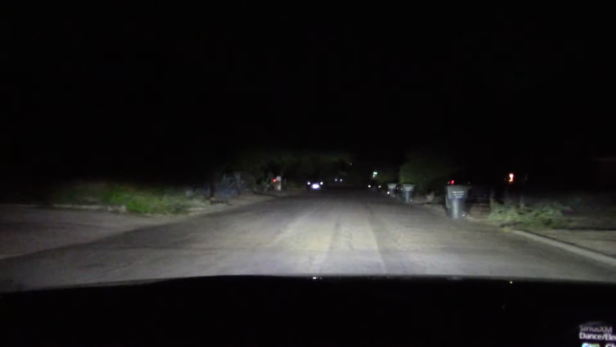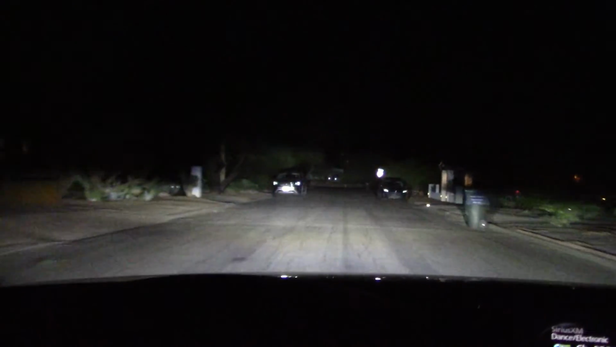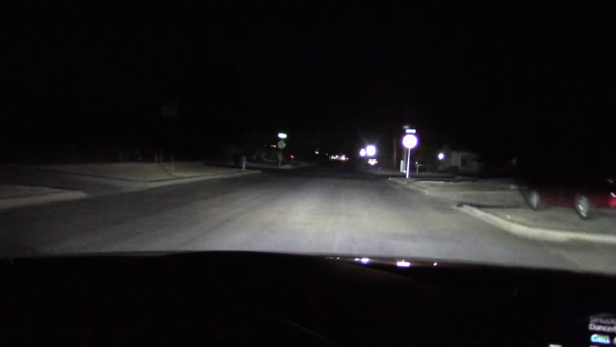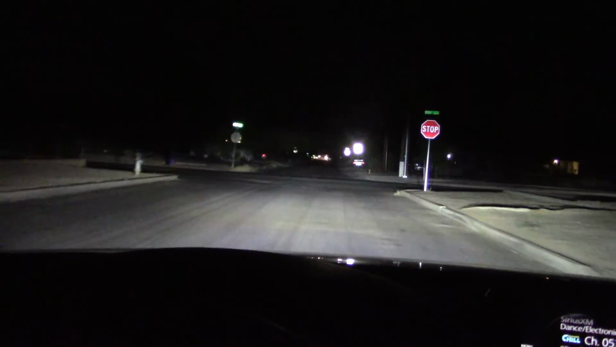Well, the headlights did so well in all the other tests. Why even bother doing this? I know it's going to turn out pretty good. Really lighting up the street. Yes, these headlights are very impressive.